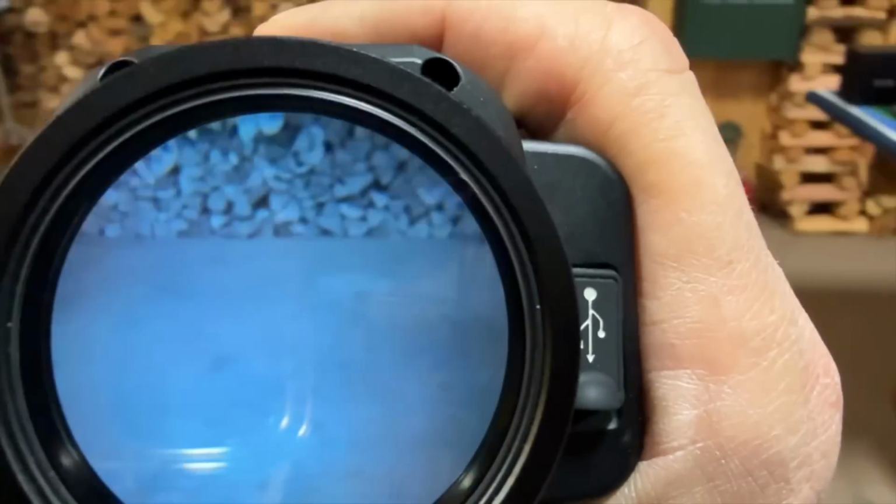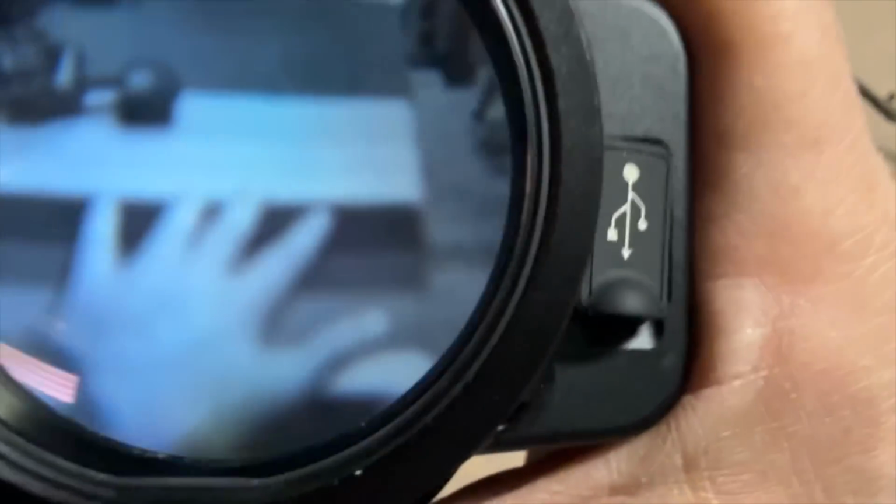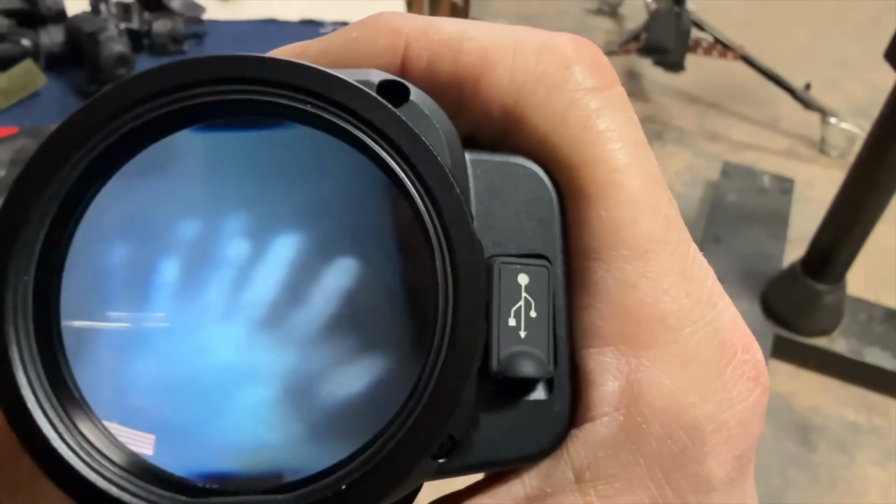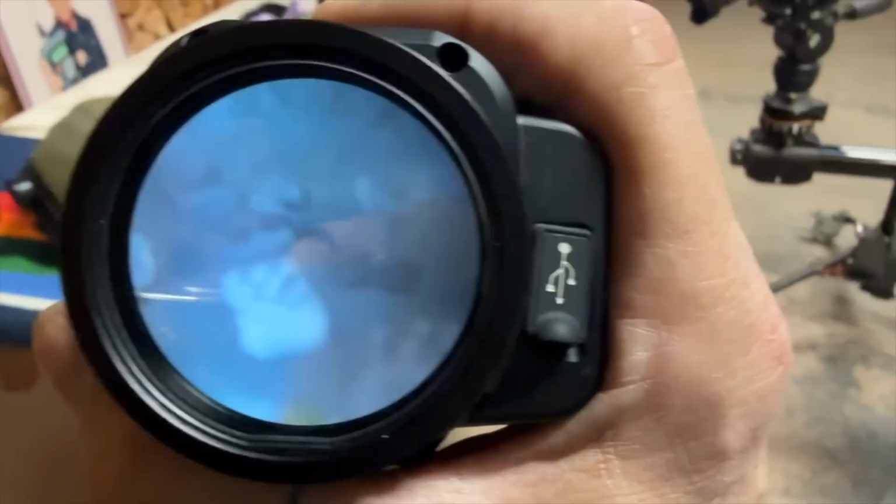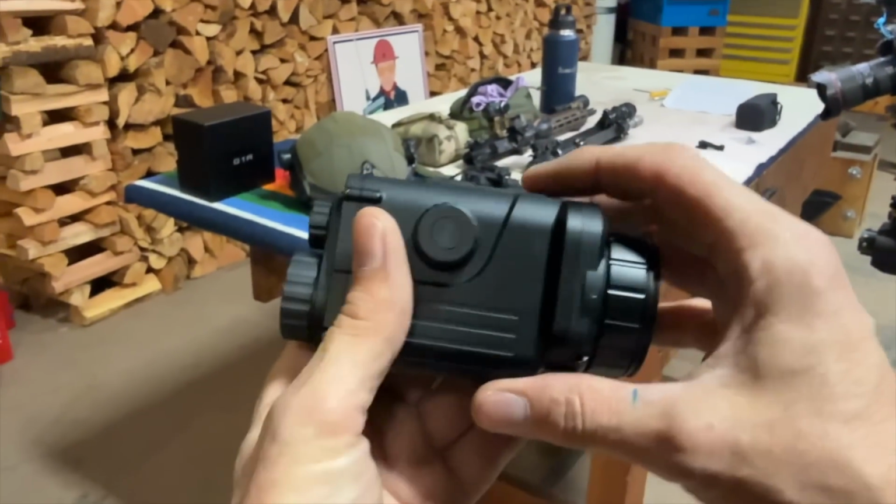Now what's cool about, look at this, how sensitive it is. It's incredible. Just the heat from my hand. Look at that. That's the heat right there. You can see footprints. Very, very sensitive. As I said, I saw a mouse in the front yard running around in absolute pitch black. Phenomenal technology. But you can just kind of see the capabilities.